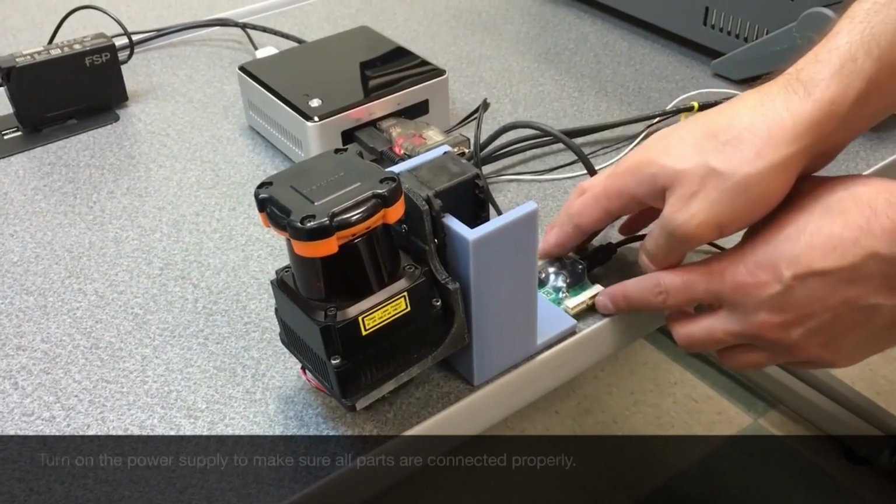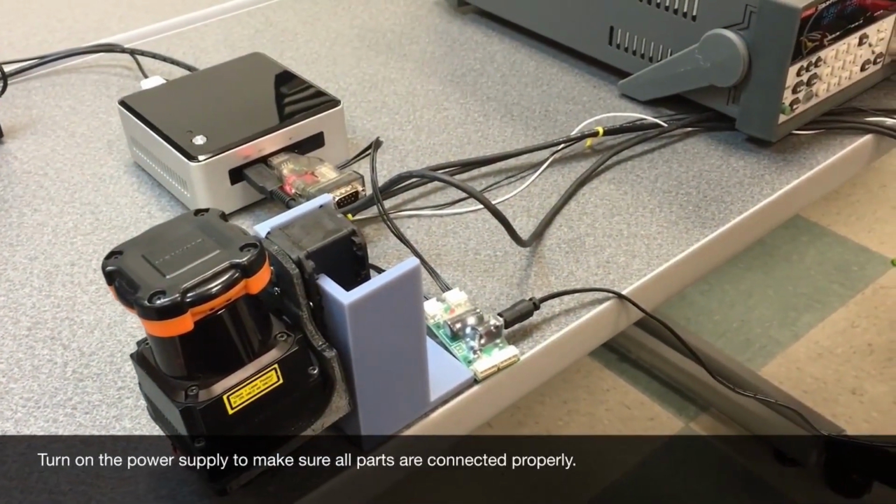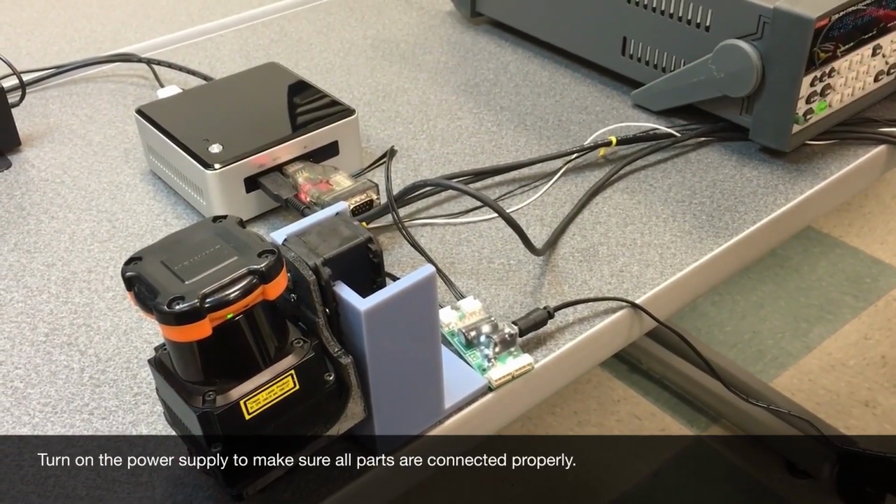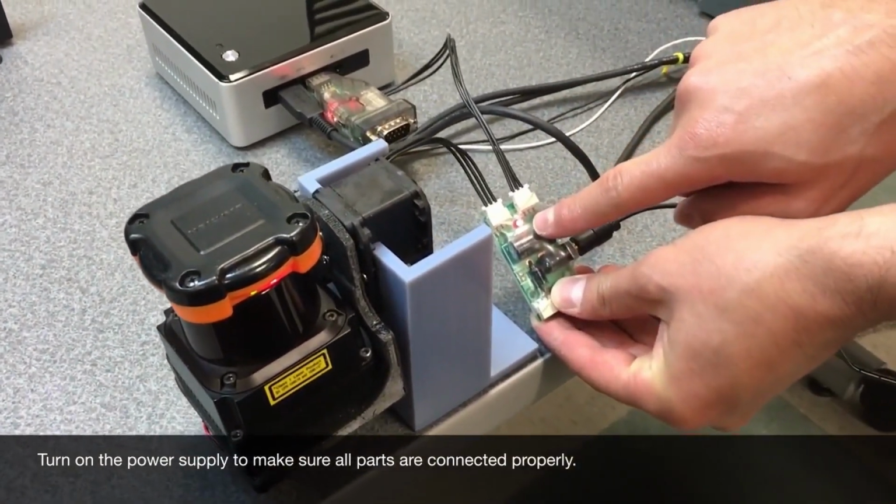Now that everything is connected and wired correctly, we are going to turn on the output of the power supply. The red LED on the power adapter is going to indicate that it's receiving power. Now that everything is powered on, we are going to start our software.